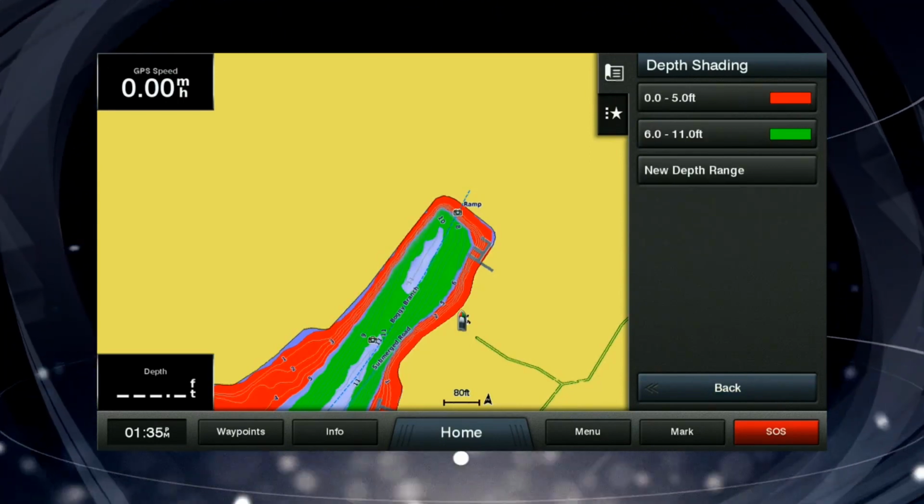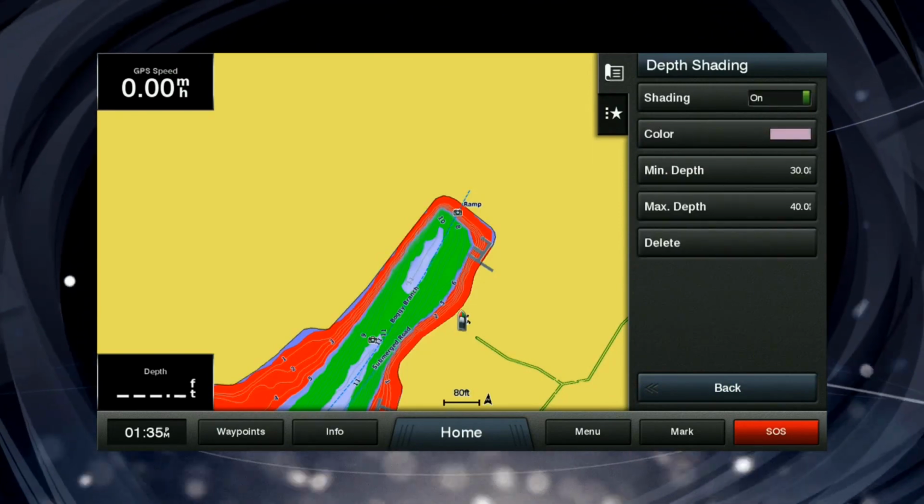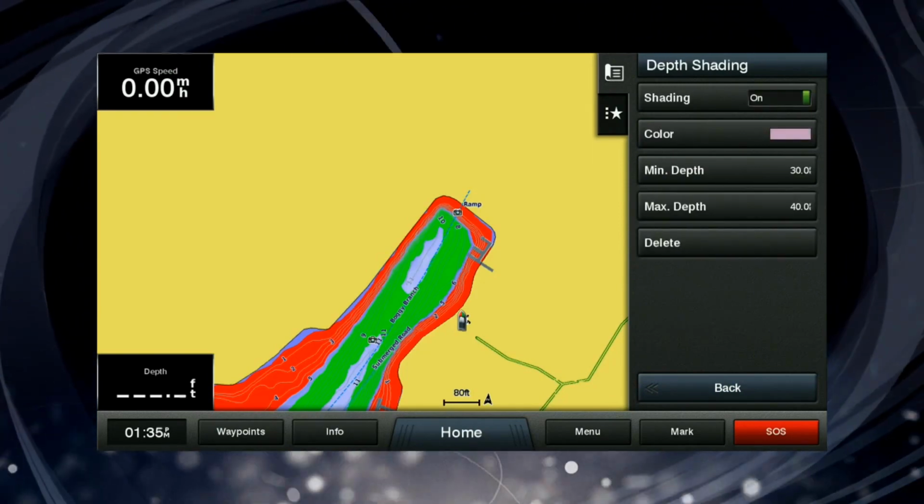And it's real easy to go in and change those depths to different numbers or hide the color if you choose to. Really, really a sweet feature. If you're not using that today, you need to turn that on today.